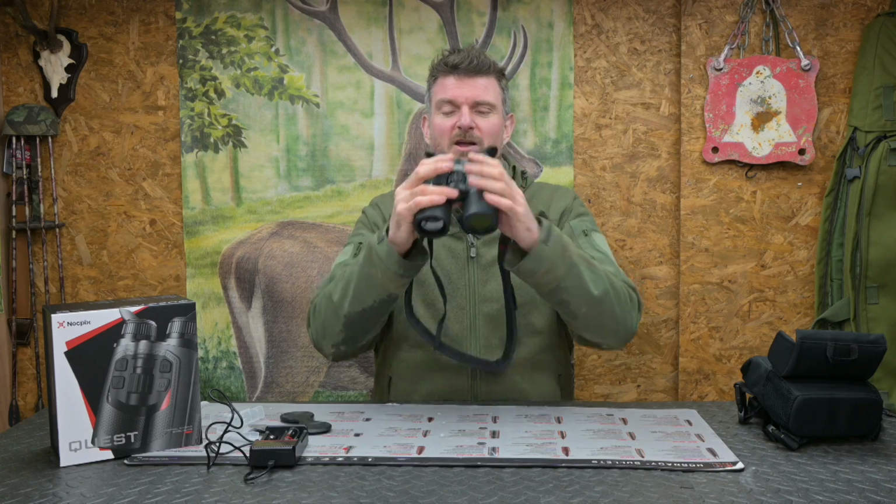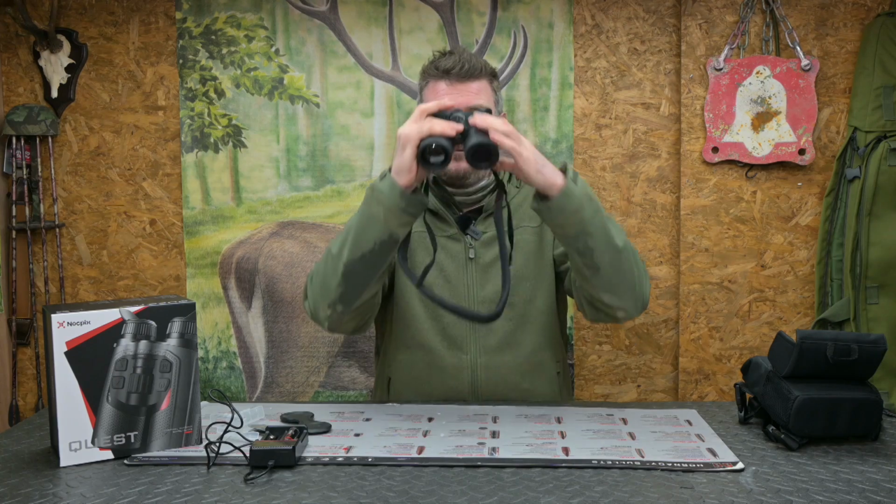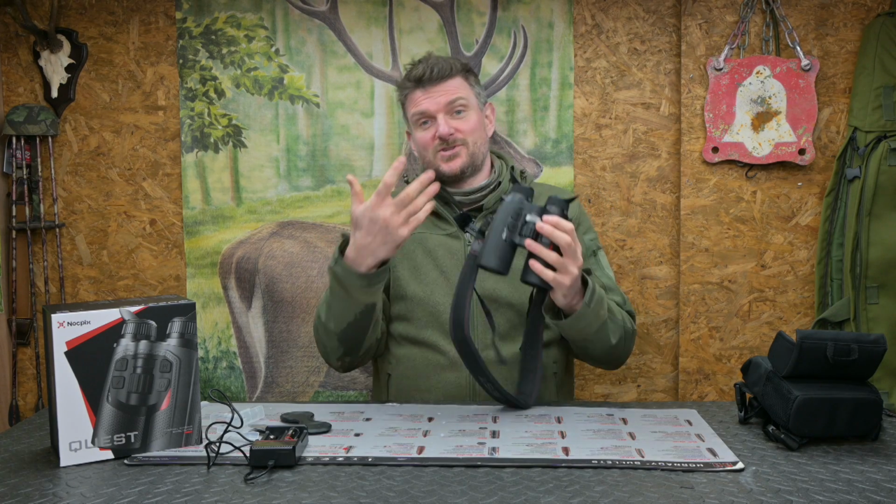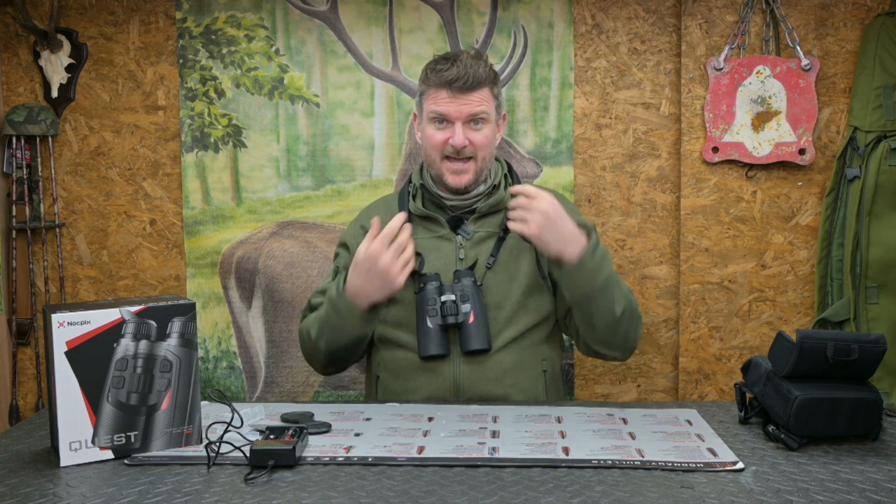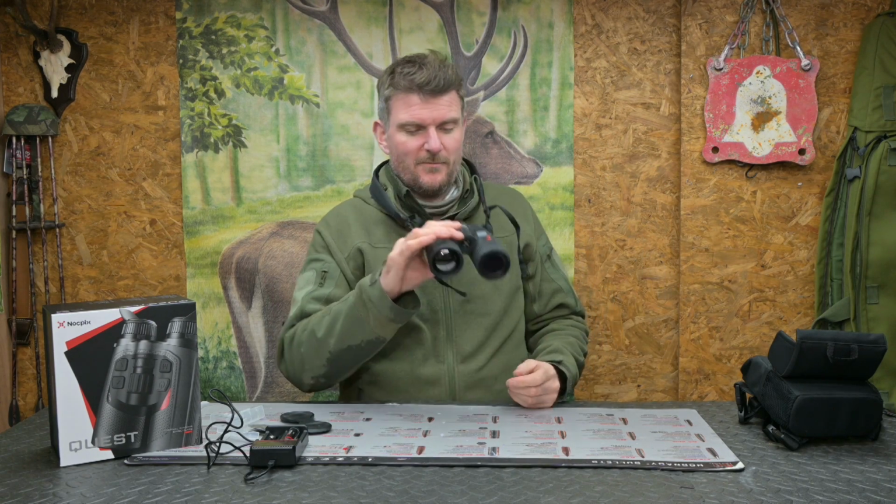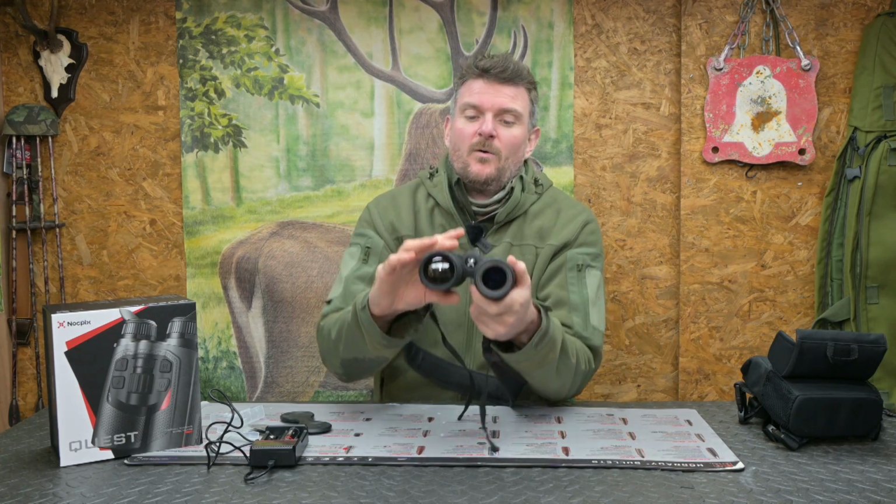So this is switched on. There's a little sensor on the back here. When I put that to my face, it will turn on inside. So that means when it's hanging around my neck on the strap like this, it's not glowing and shining up everywhere on my face.